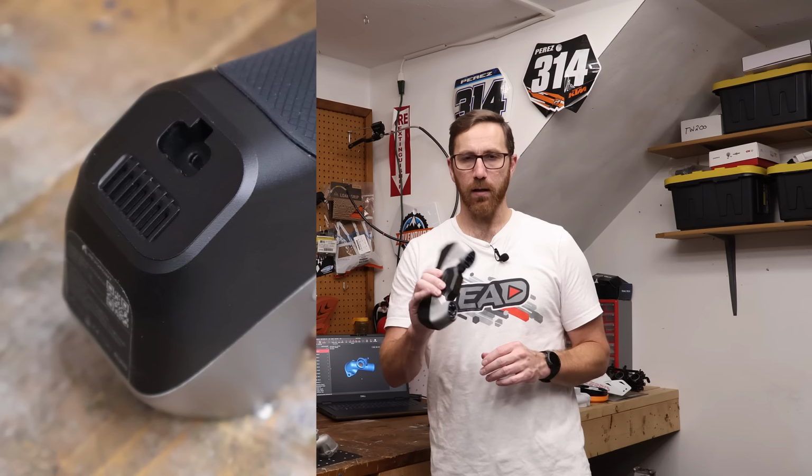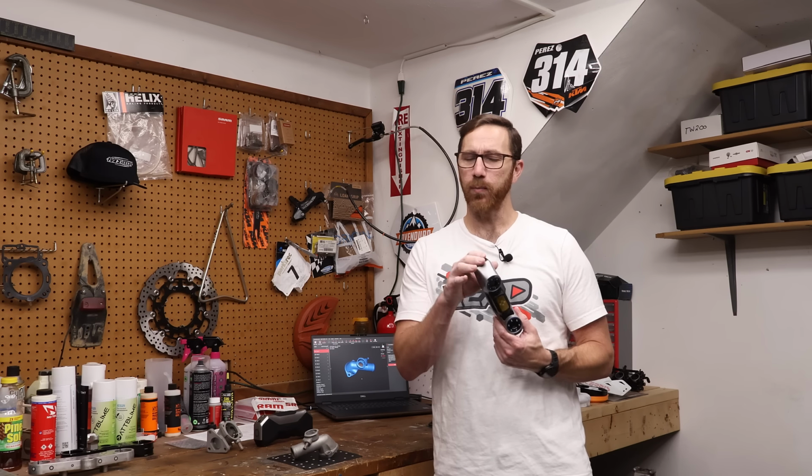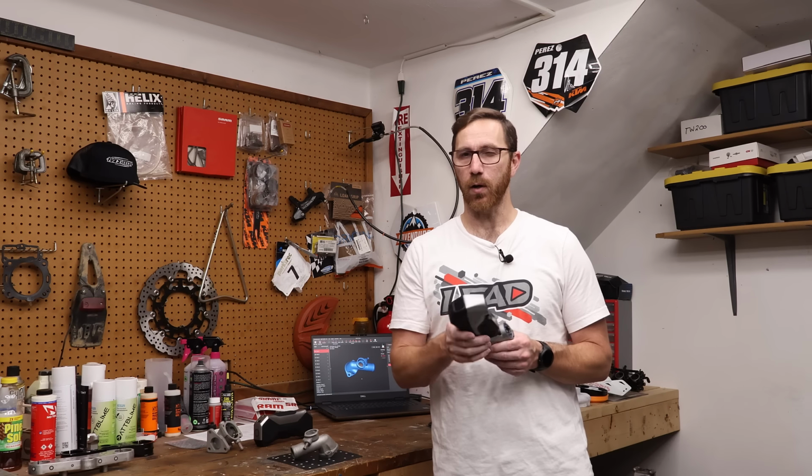So I think they really did a lot more with thermal management on this unit to keep it cool. When you first power it up, you can hear the fan, but once it gets up to speed, it's quiet. It's just that initial startup.